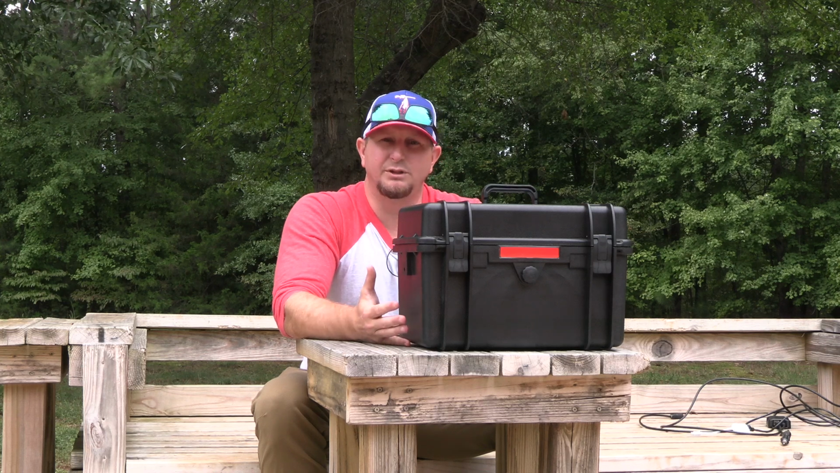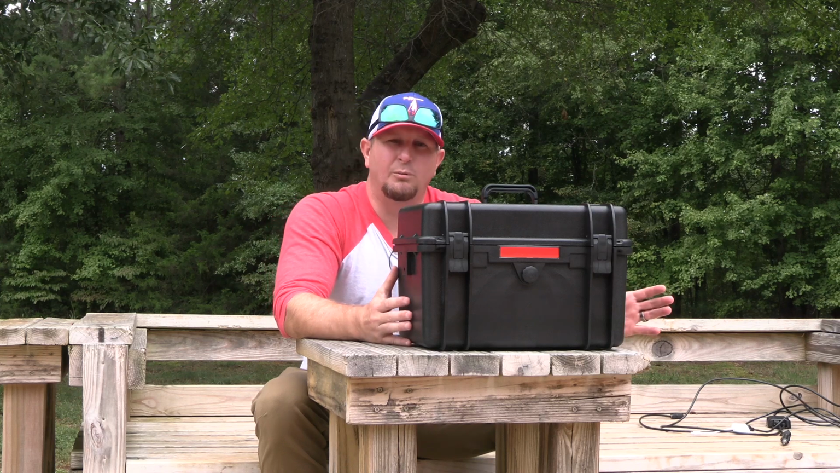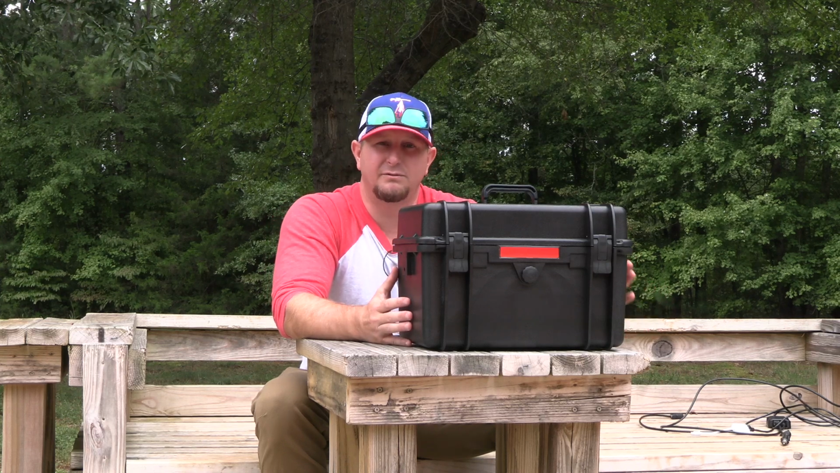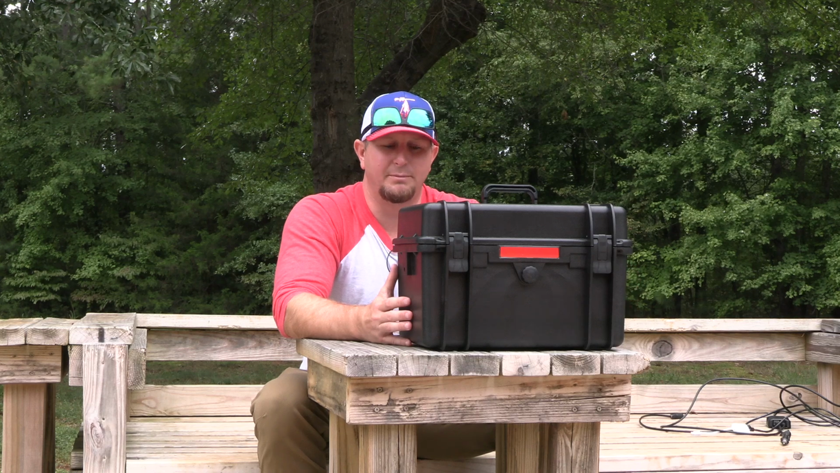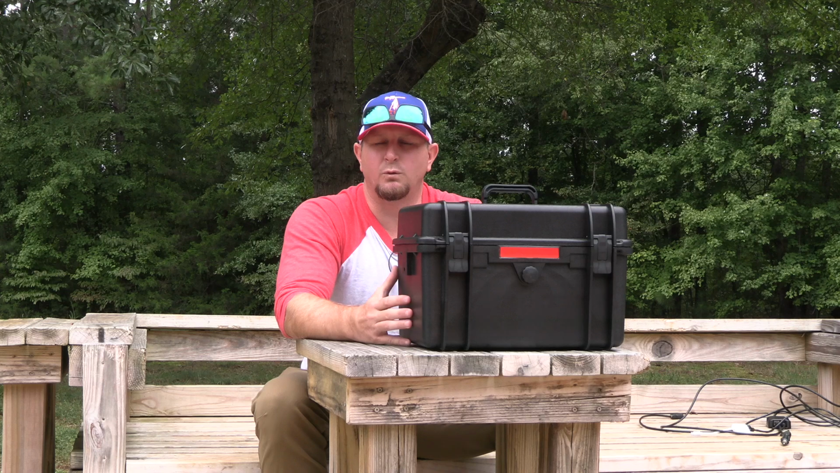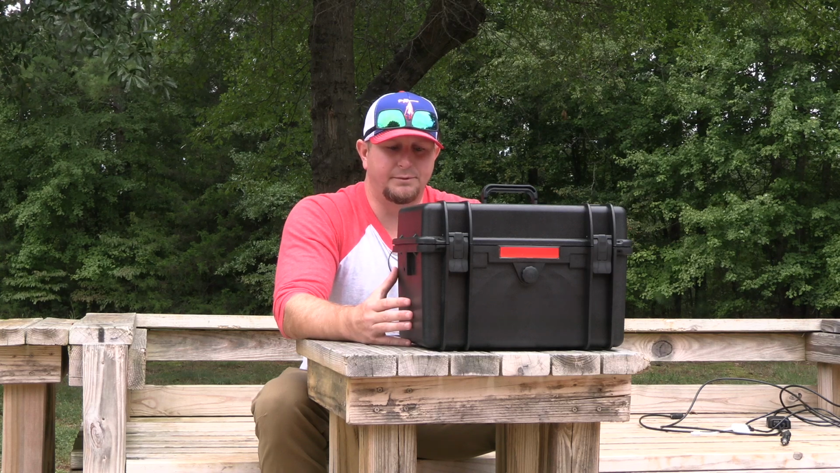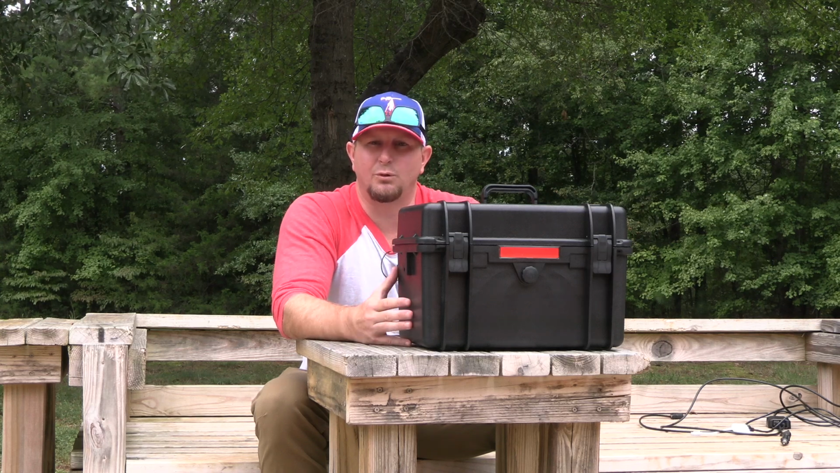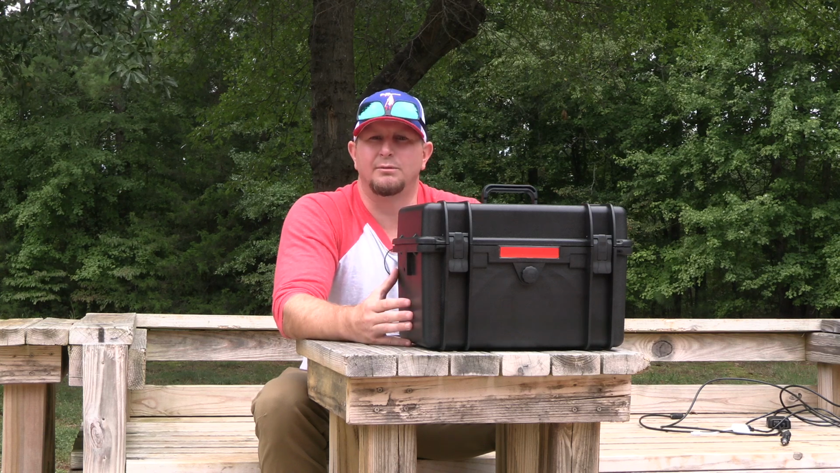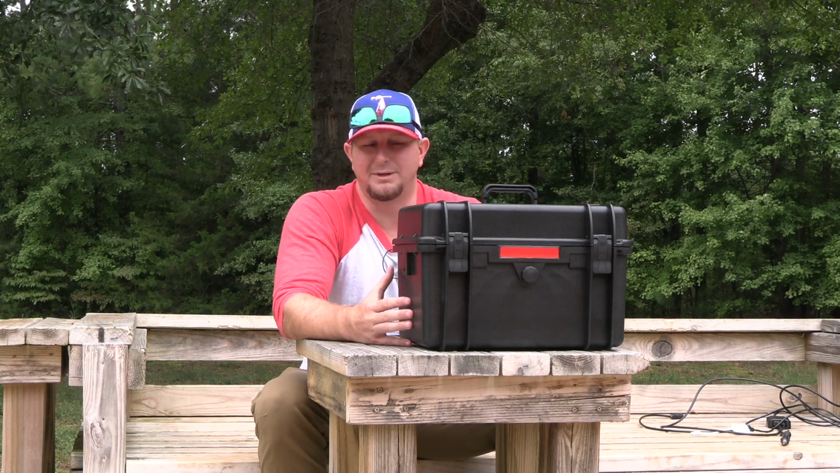It's a really cool feature for somebody going into a property to predator hunt for coyotes or hogs or whatever it may be. But it also has other applications with law enforcement as well as farmers. If you're a farmer going around checking your cattle or your herd, you can use this without ever having to roll your window down. And if you're law enforcement, having a thermal scope on the outside of your vehicle that you can record from is a very big deal.